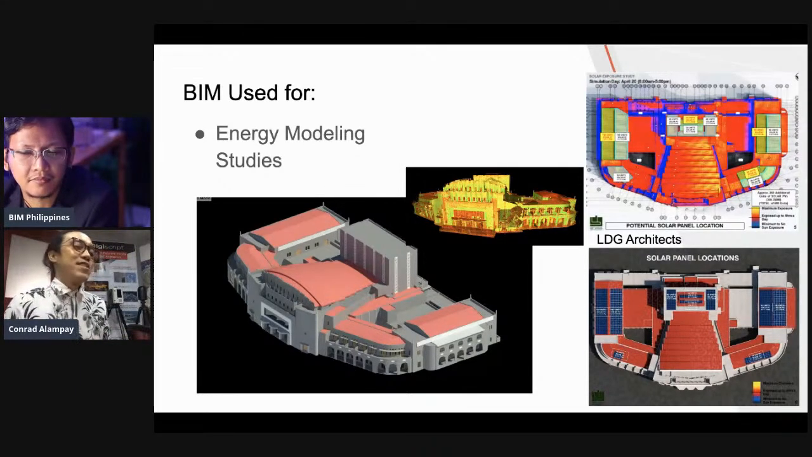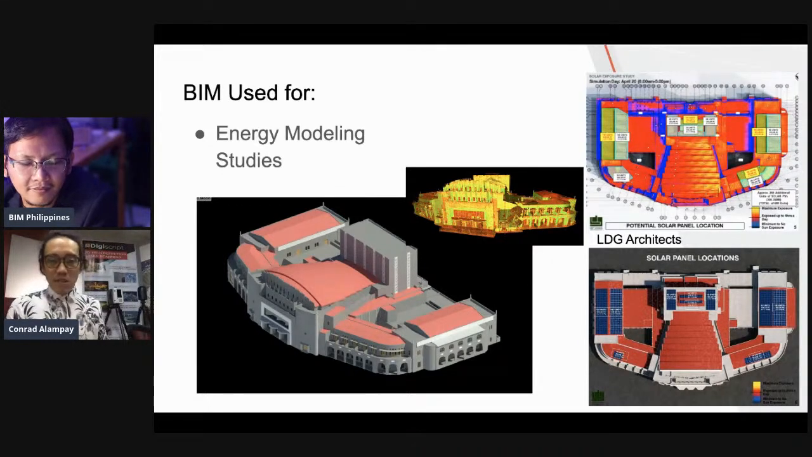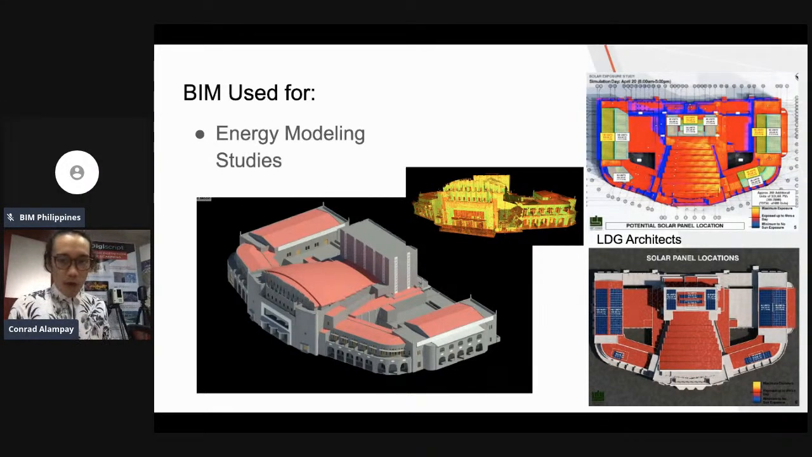So dito naman papasok si scan to BIM natin. Okay? Kung makikita nyo sa may top right, mid, yun yung point cloud natin, yung orange, and then yung lower left, yun yung BIM. Yung BIM, ginamit naman with the help of our co-consultants, LDG architects, ginamit nila yung BIM model natin to determine yung energy consumption or to determine yung potential solar panel location or energy green architecture.